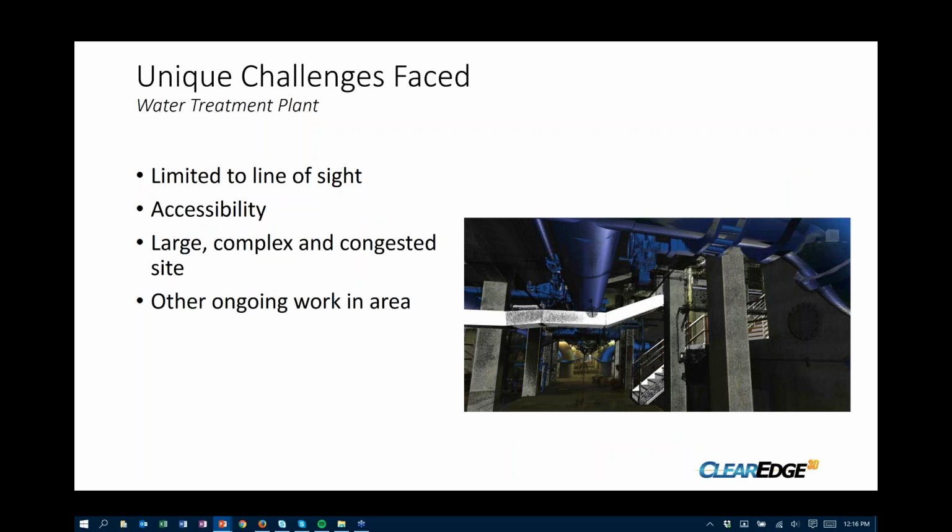So some of the challenges faced here, which is not unusual for large projects. First of all, laser scanning is limited to line of sight. As most of you who are familiar with this would understand, we move the scanner around from location to location to deal with some of those line of sight issues. This particular facility was no different.